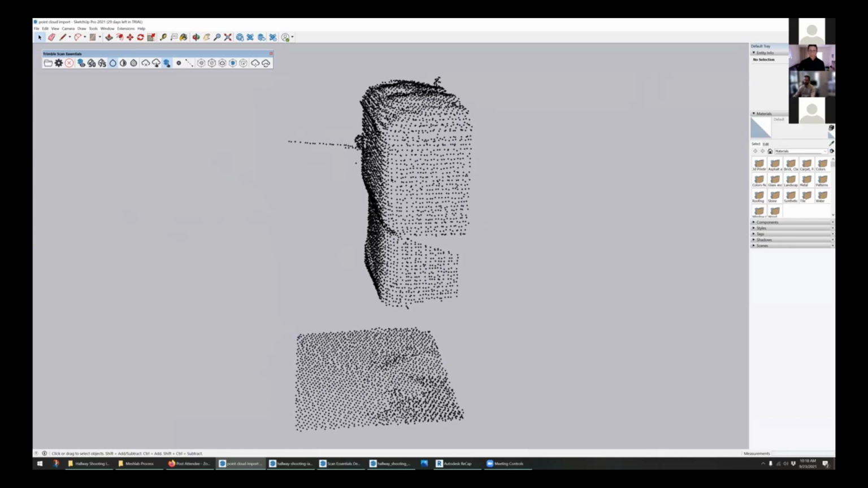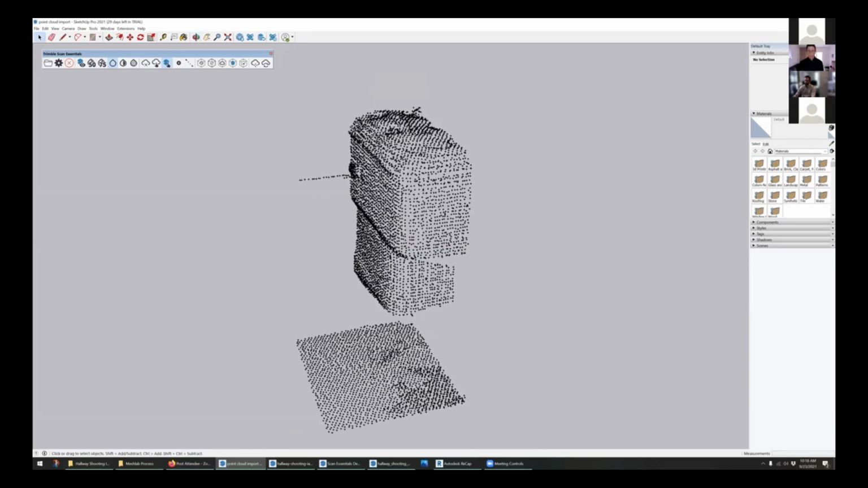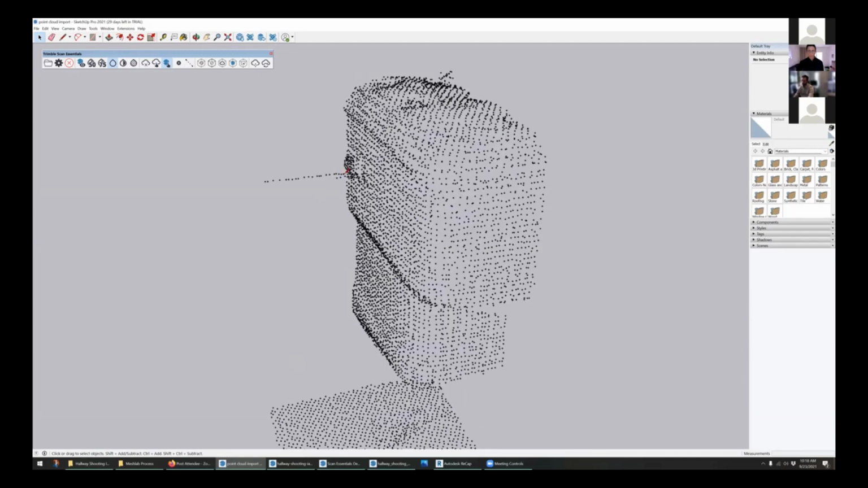And this actually does not belong to the hallway shooting case. This is a different one. But in this case, we've got enough to reference the location of the snippet. We've got a piece of the floor here and a box spring and a mattress, and that lets us locate the point cloud in our SketchUp model.